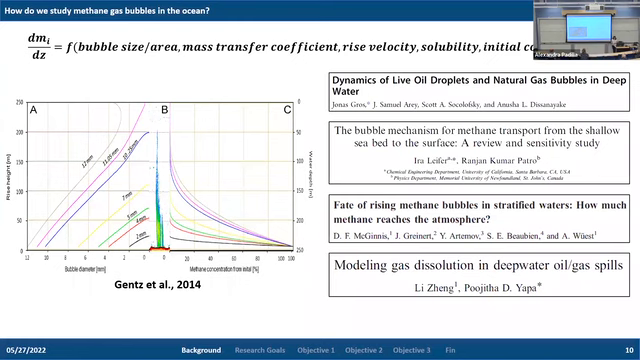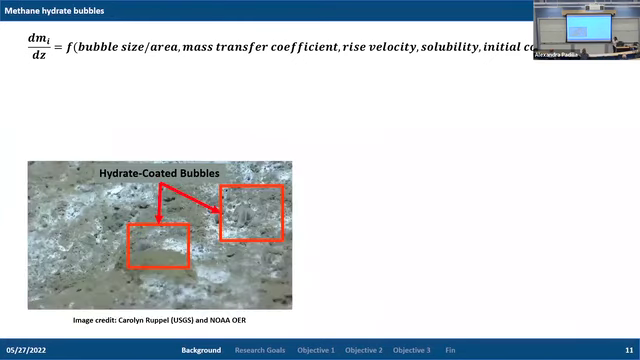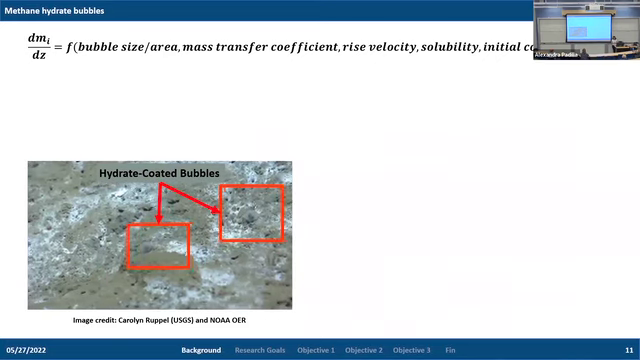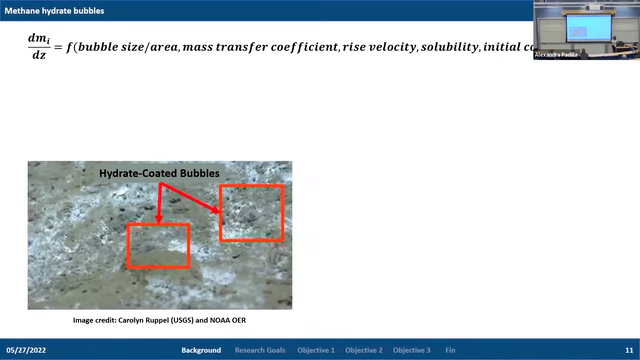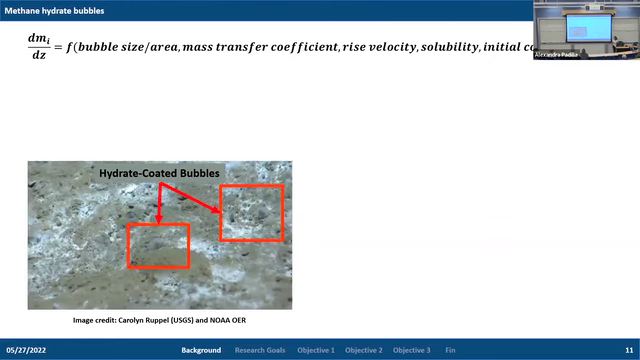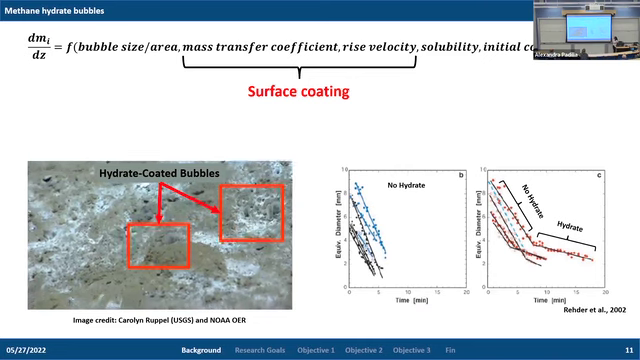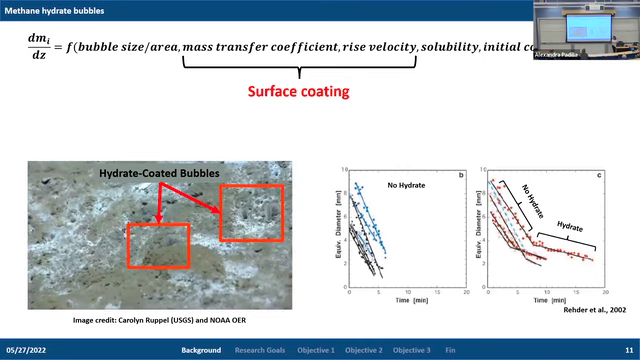However, sometimes when we go out into the ocean, in very high pressure and low temperature conditions, we can actually form what is known as a hydrate coating on the bubble surface itself. And this has been observed in field experiments, lab experiments, and in nature. They've been observed to reduce the dissolution rate of gas through the bubble itself as they rise through the water column.